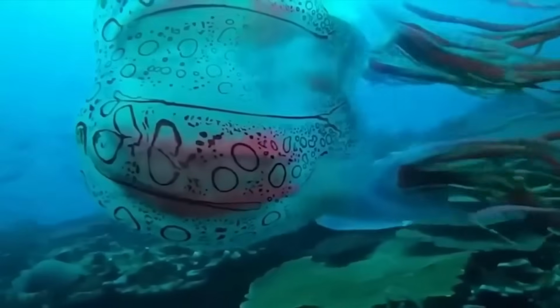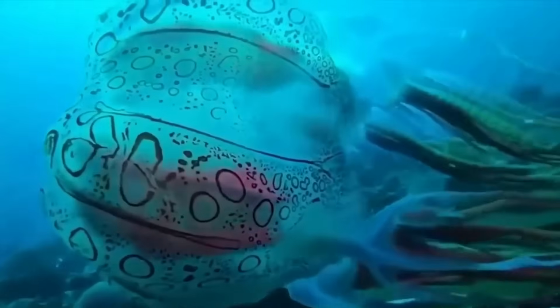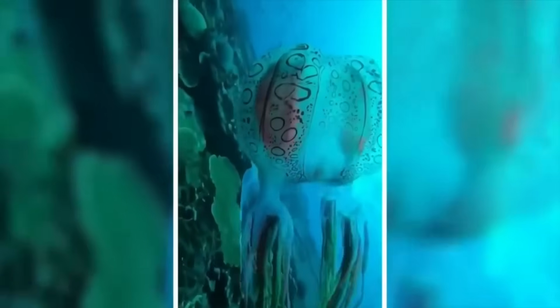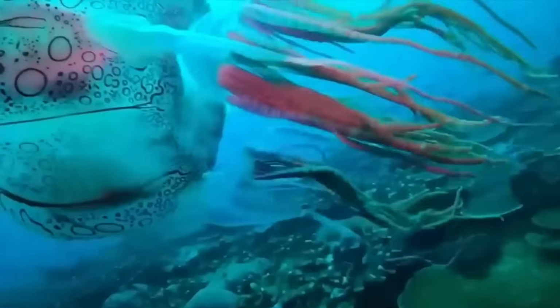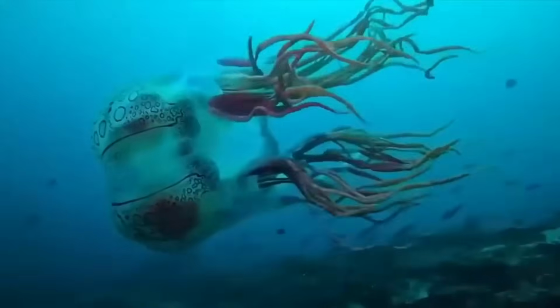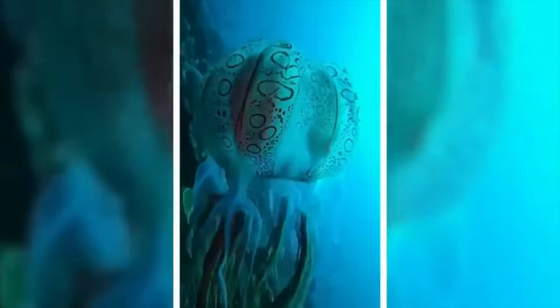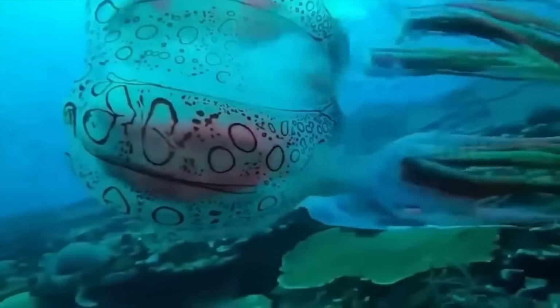It is the box jellyfish. Now, don't be fooled by its delicate and almost see-through appearance. This thing is a silent killer. Its venom is so potent that it can cause heart failure and kill you in just a few minutes. So if you're ever out there in the ocean and spot a box jellyfish, swim the other way as fast as you can. Trust me, you don't want to mess with this deadly beauty.